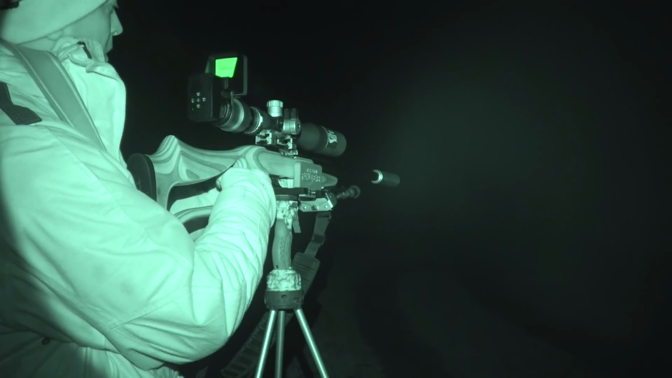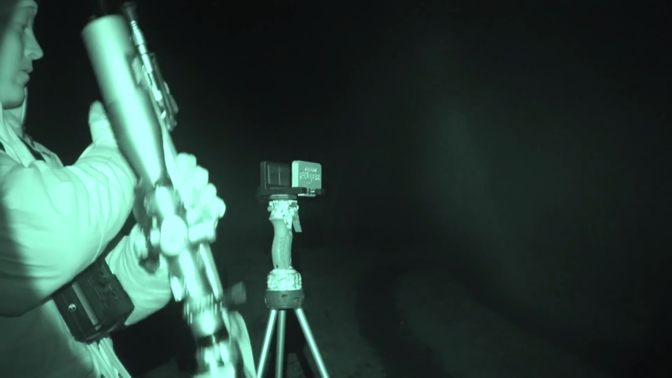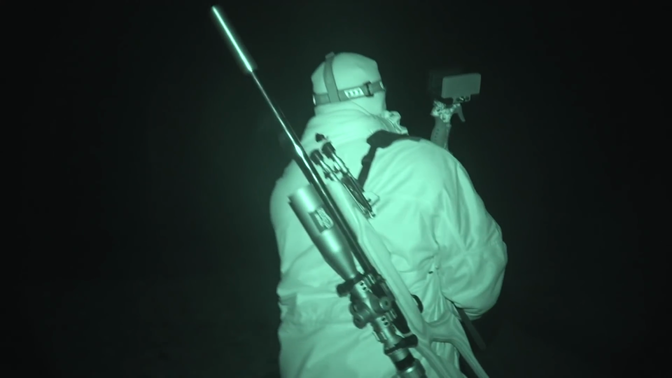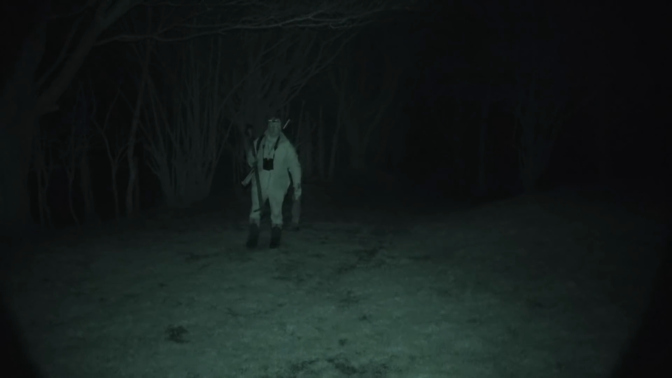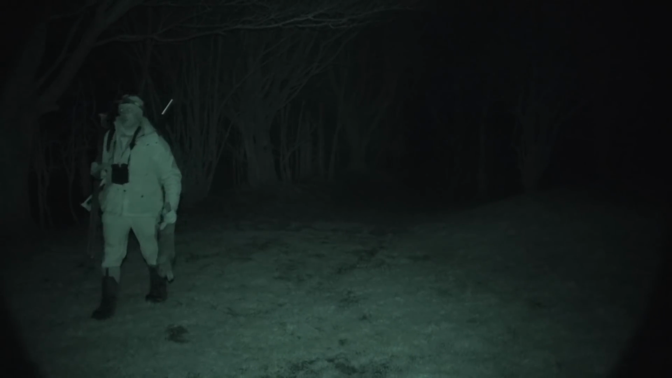It doesn't seem to have much of a sleep mode, though it does turn on and turn off quite quickly. Every time it does so, it gives you a very bright Scopemate logo, which, although you can't really see it on the film, does shine up quite a lot. So what I was doing is actually turning it on and off. I was covering the screen with my hand so I didn't get that initial white glare.